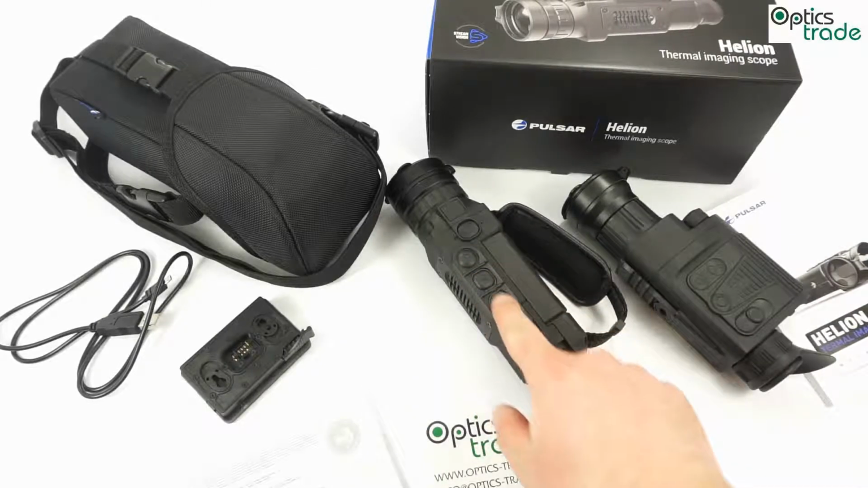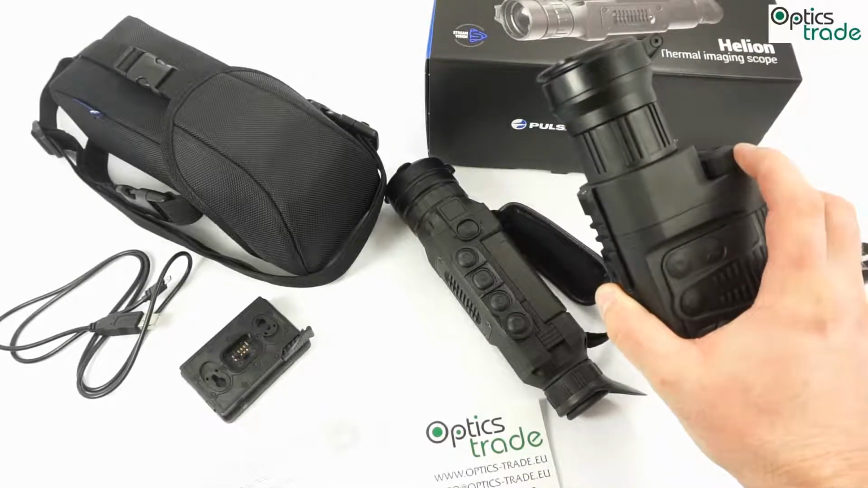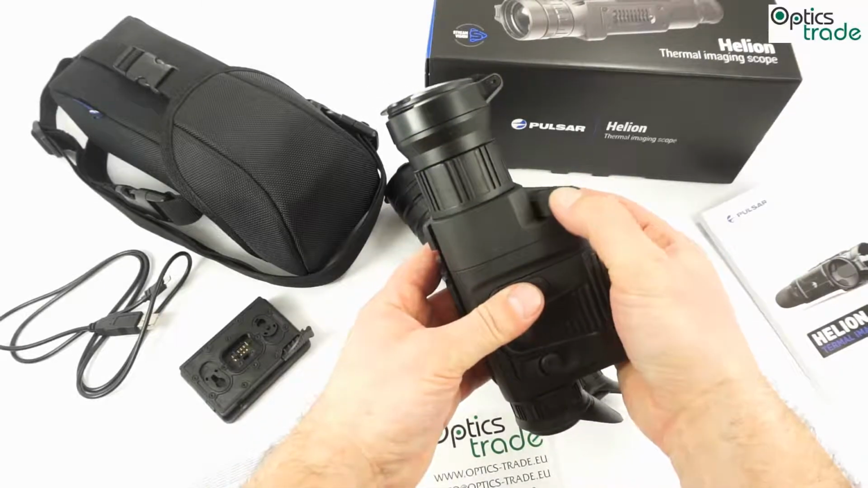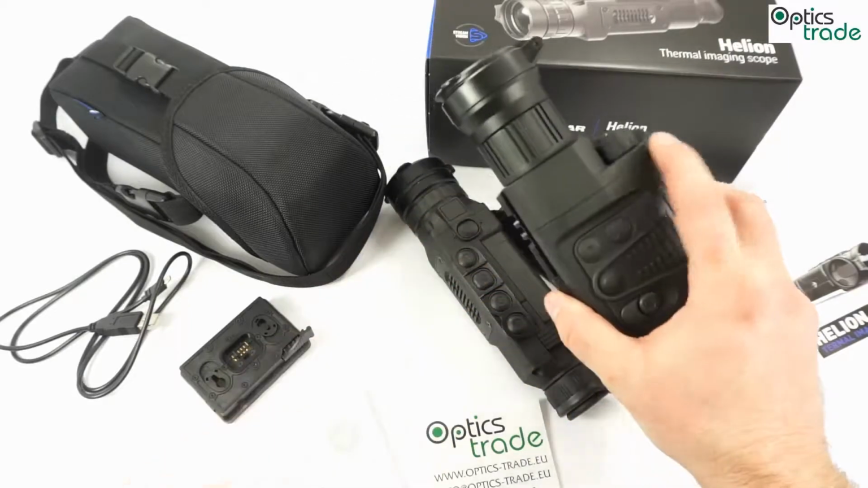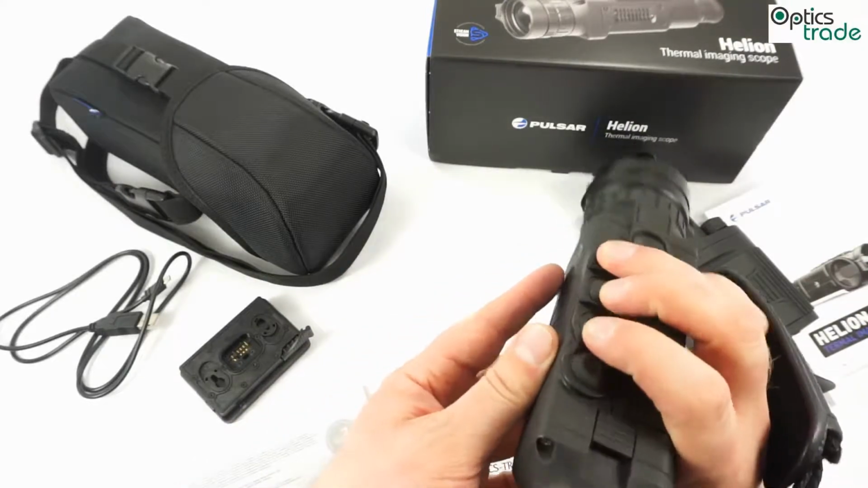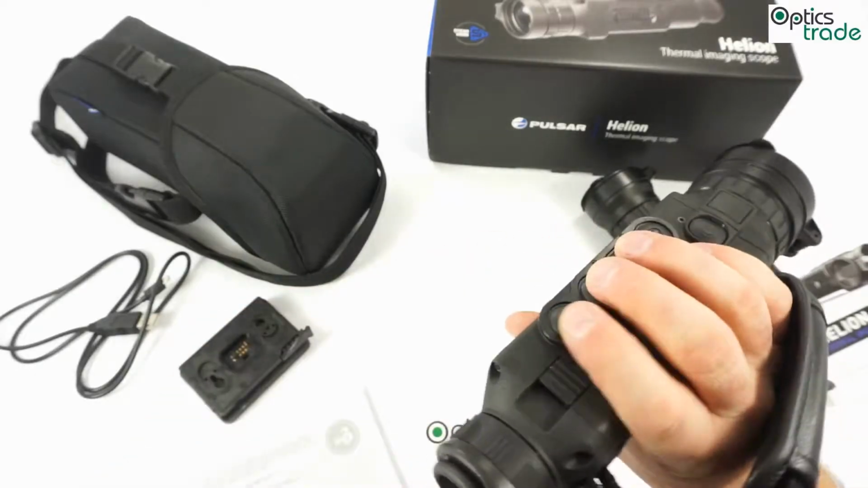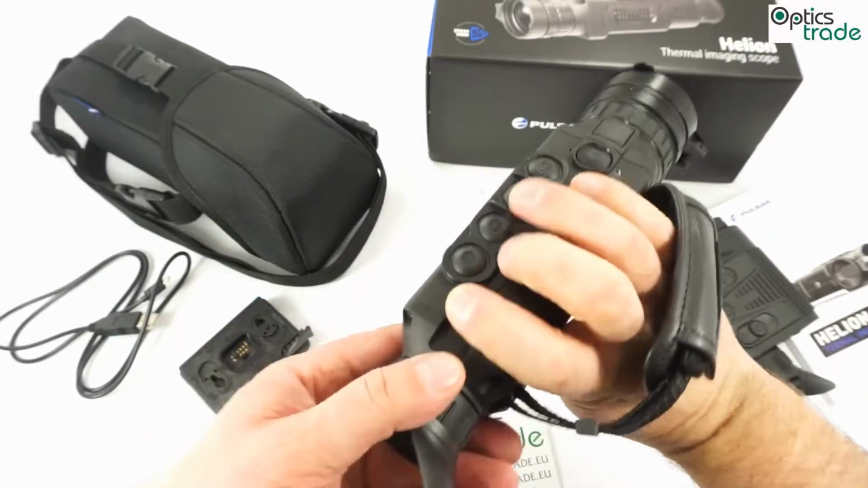It also has new controls. The Quantum had a really usable and useful rotating button, which you could click in, and I liked it really a lot. It was really easy to navigate through menus. With the Helion you have push buttons, which are very stiff due to waterproofing, but they are ergonomically at the right position, so I do have to say that they made it well.